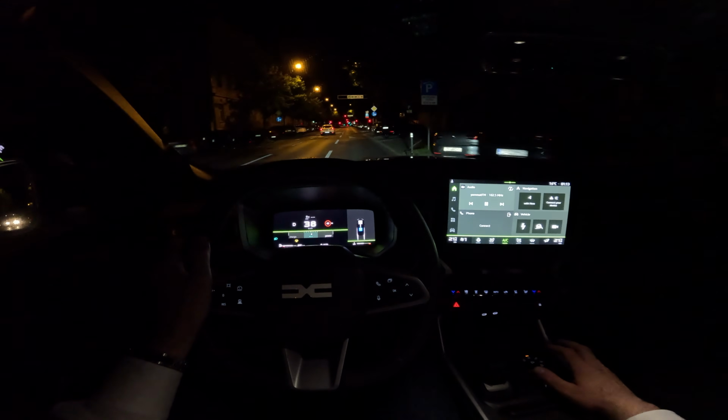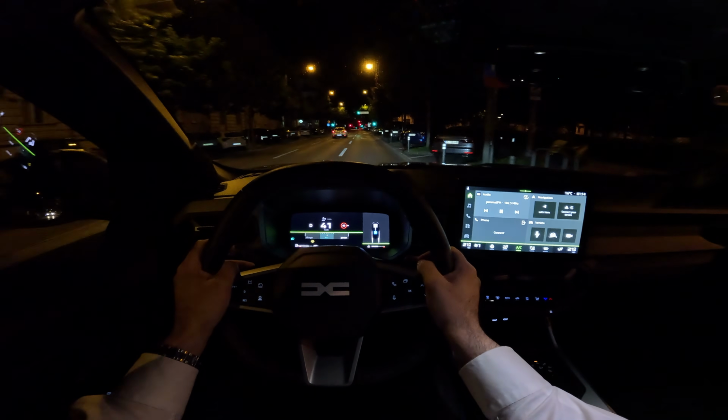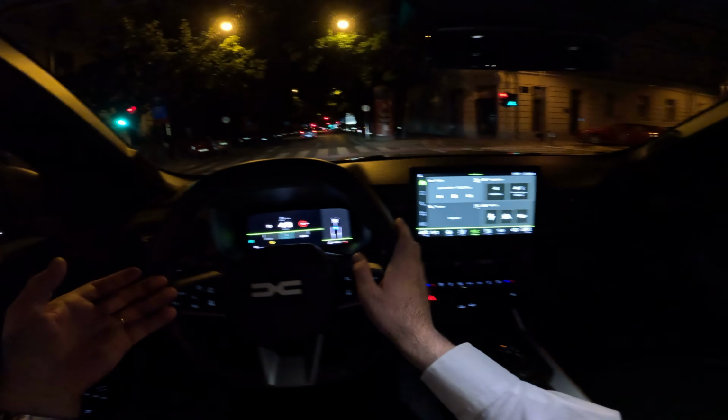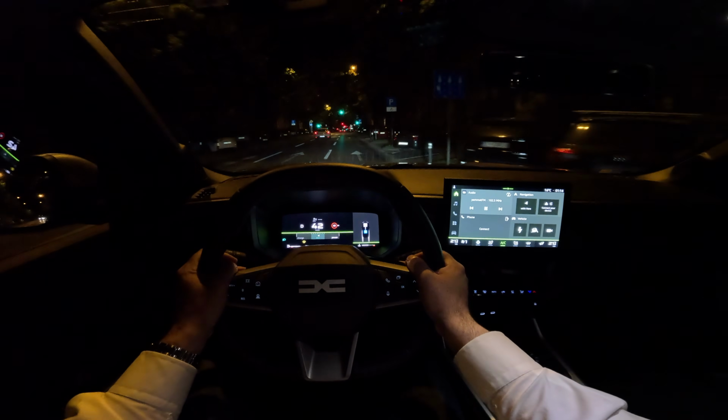So various driving modes, and this car is really capable of off-roading. You can watch my video of off-roading with this powertrain in Duster, but of course it's almost the same with Bigster as well.